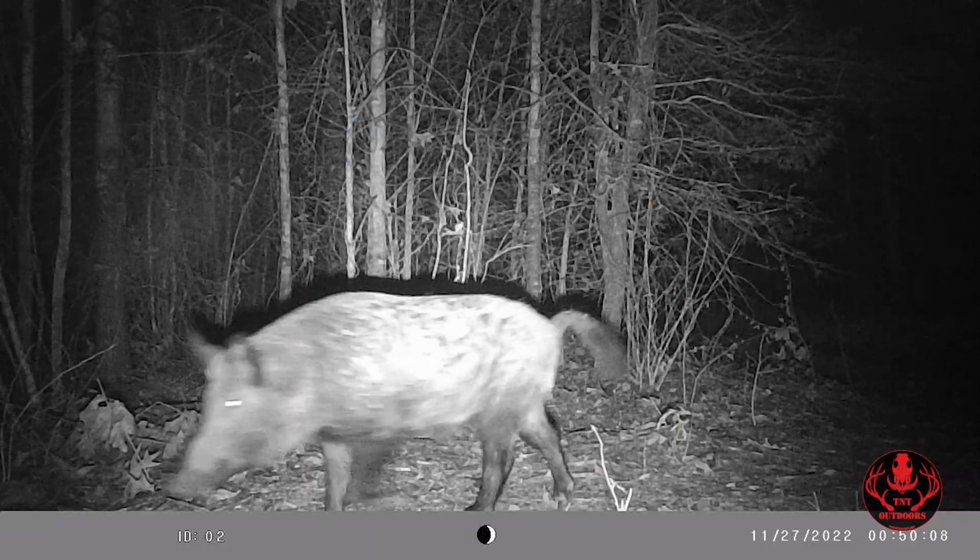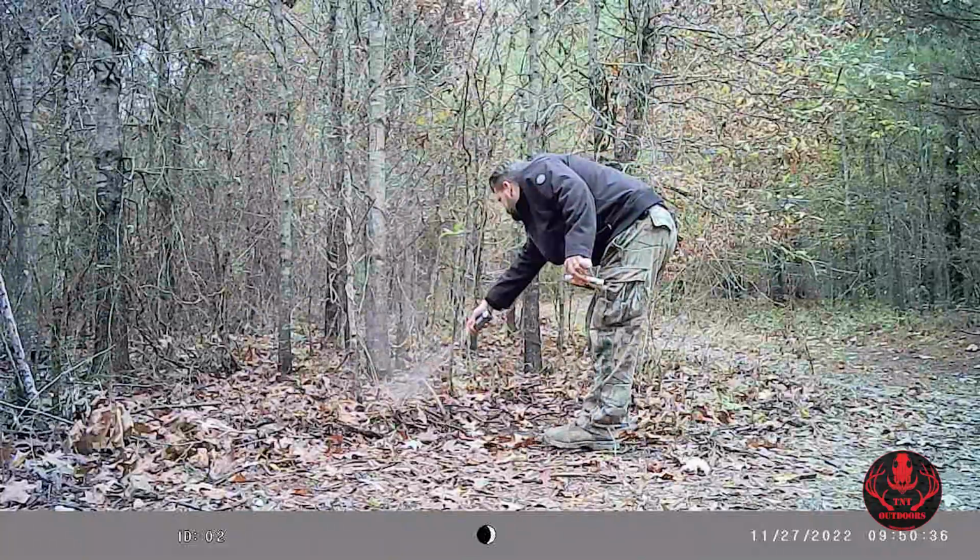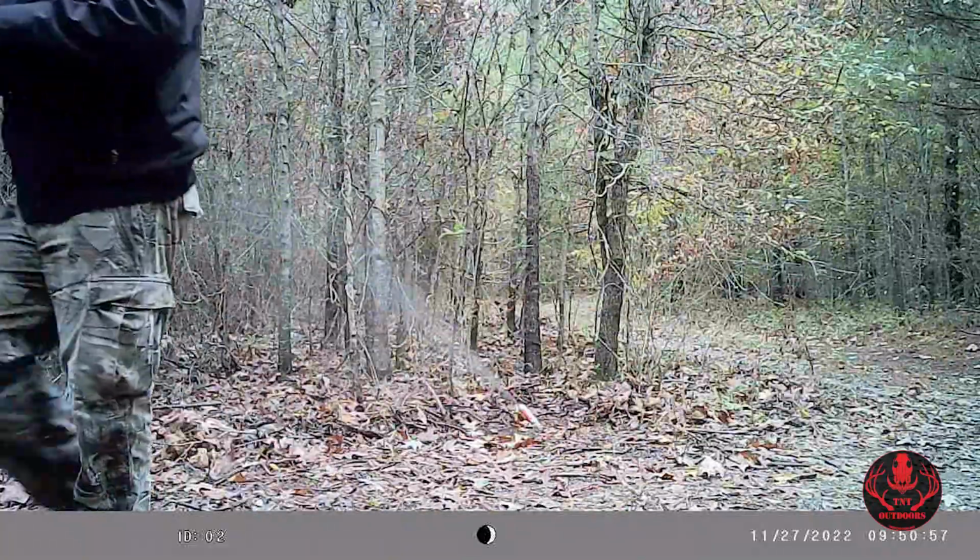And here's a hog strolling by on November 27th. So it had been pretty rainy outside ever since we put out the Buck Bomb. So about a week later, on November 27th, I decided to freshen up the site a little bit, and I released another Buck Bomb Doe and Estrus.